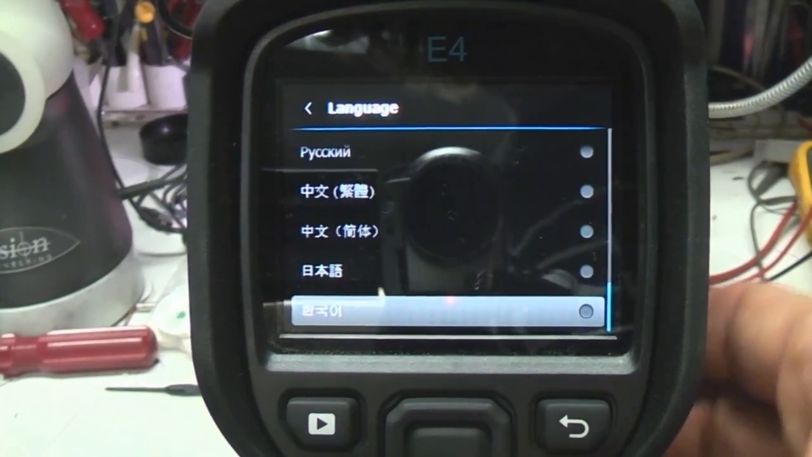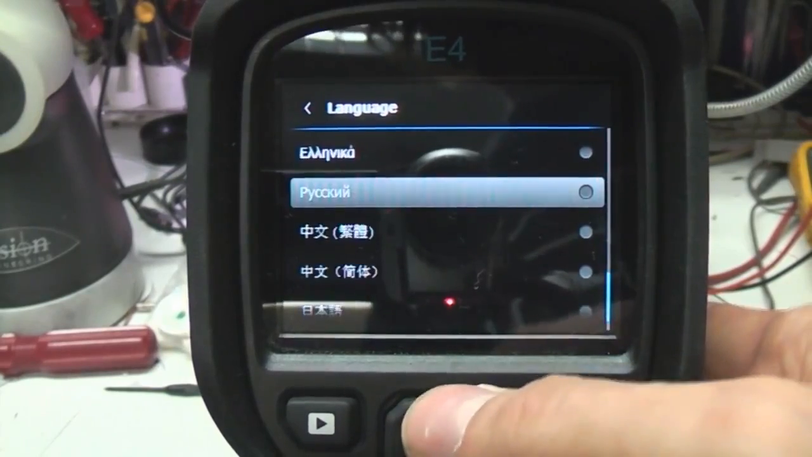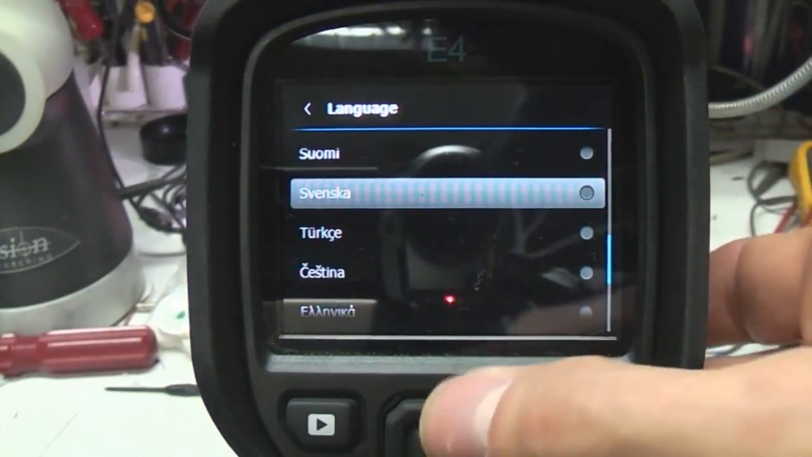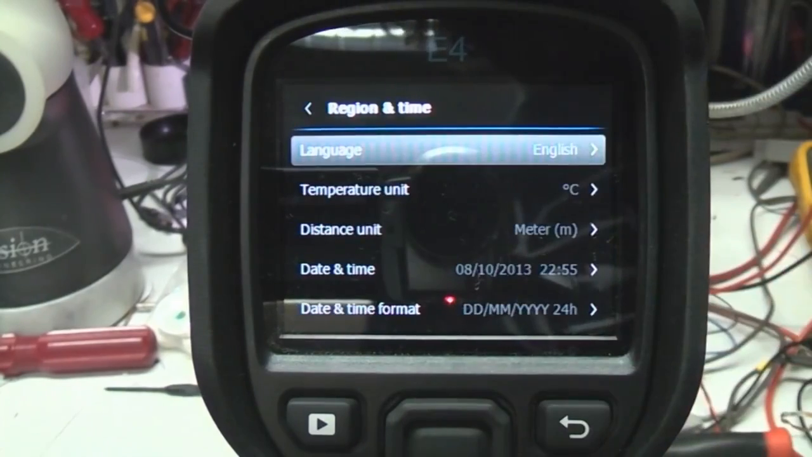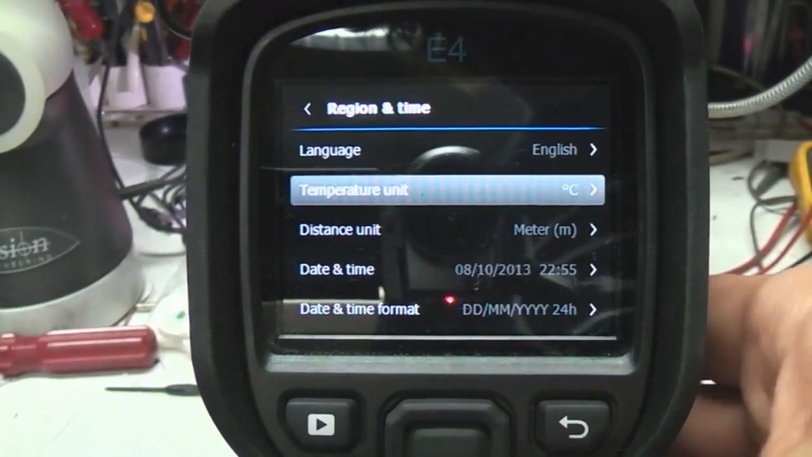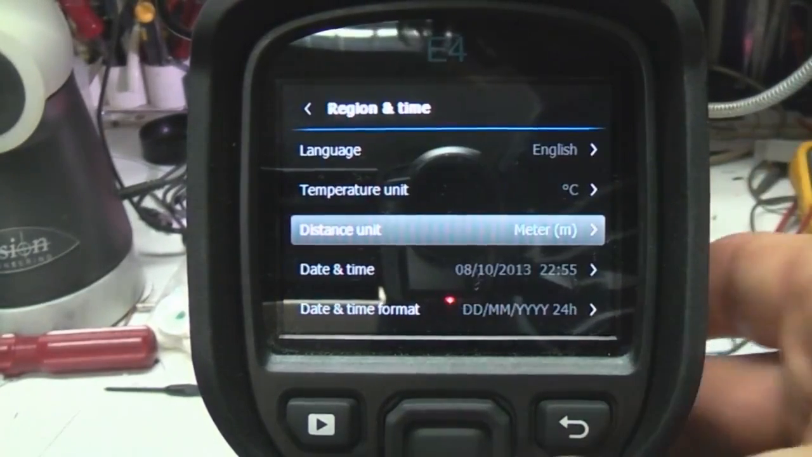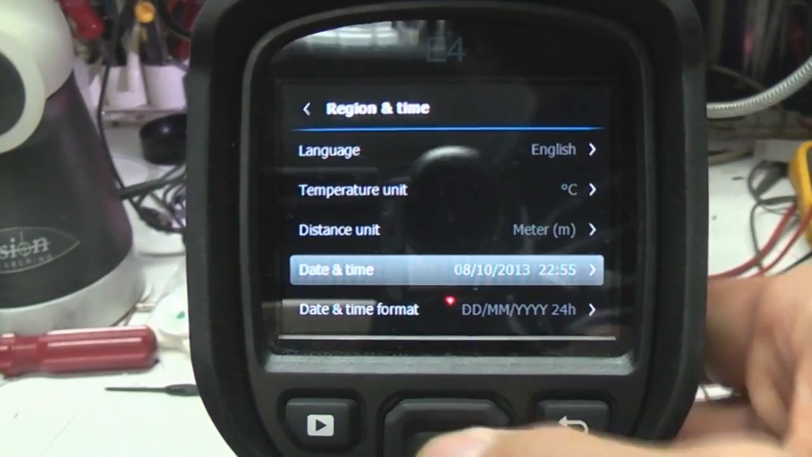So again, this is really sluggish. I don't like this at all. It's a little bit nasty, but fortunately you're not going to need to do this very often, but it's just on the edge of annoying. Temperature units, obviously degrees C or Fahrenheit. Distances, meters or feet, again that's just for setting that other setting.